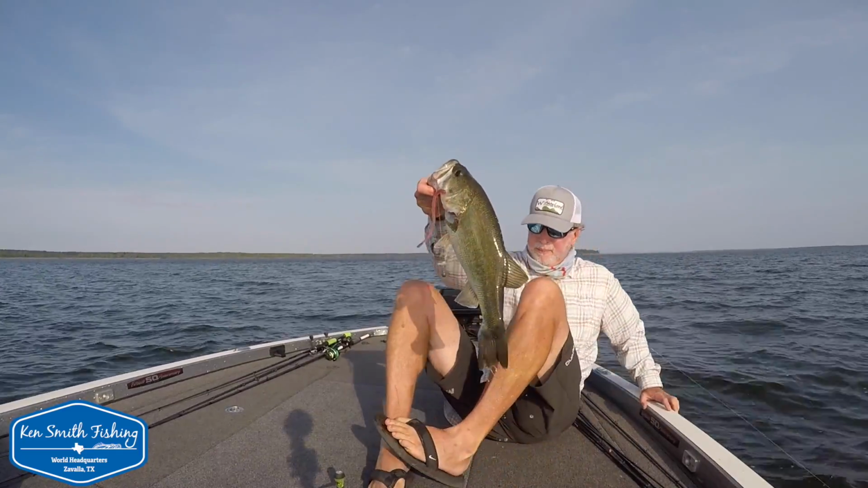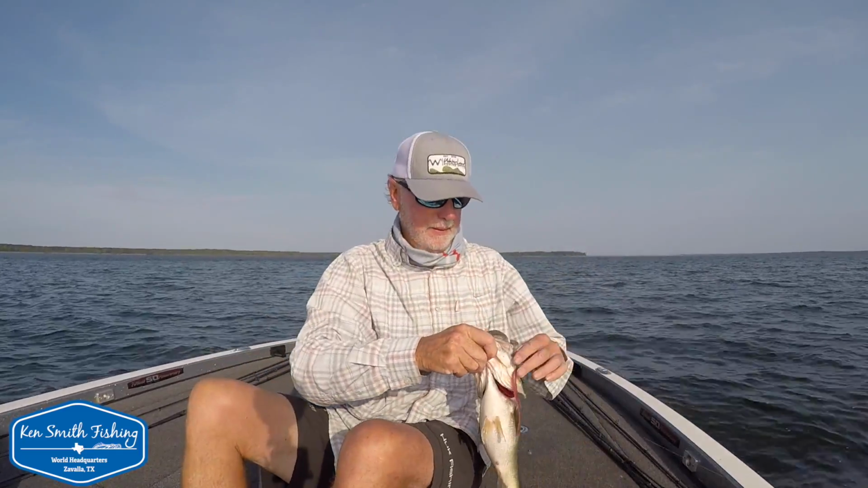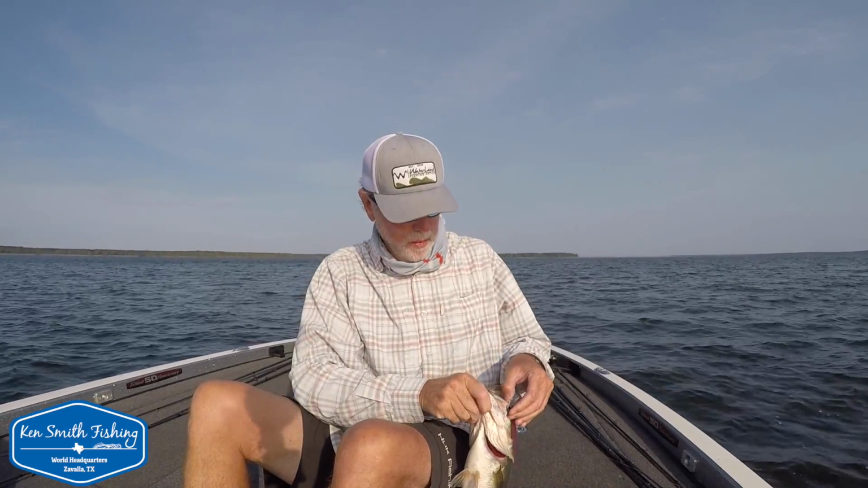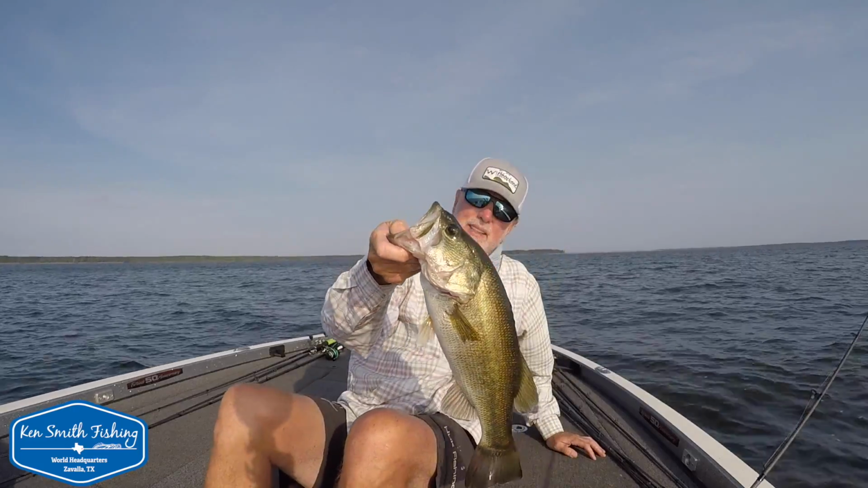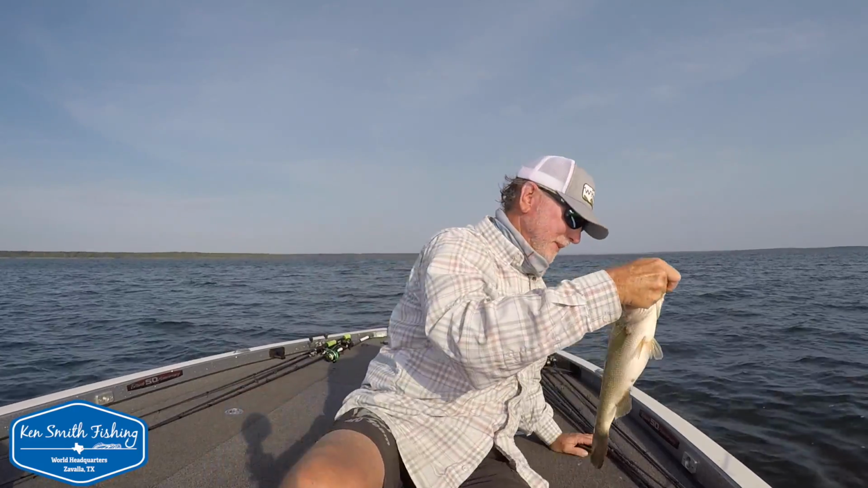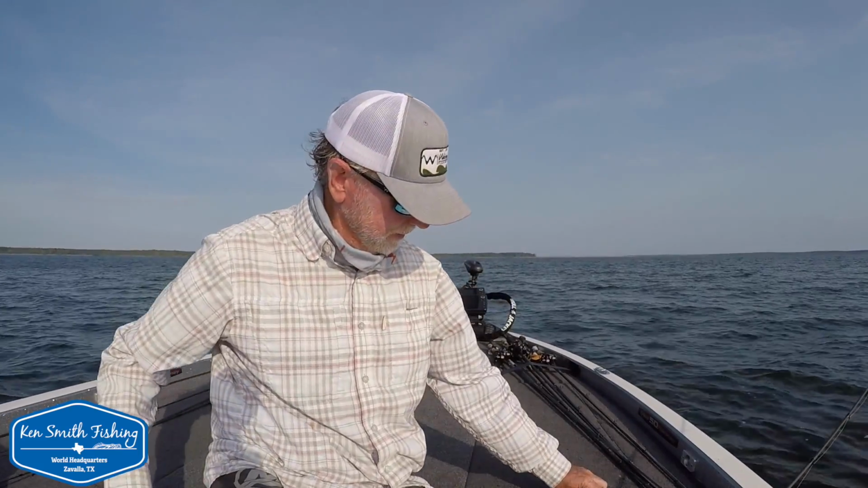Look at there. Yes, I used a Robo Worm. I think that's what those are called, yeah. That's a chunk. That's a nice little fish right there. Way down there deep, 30 feet of water. Whoo, that's fun.